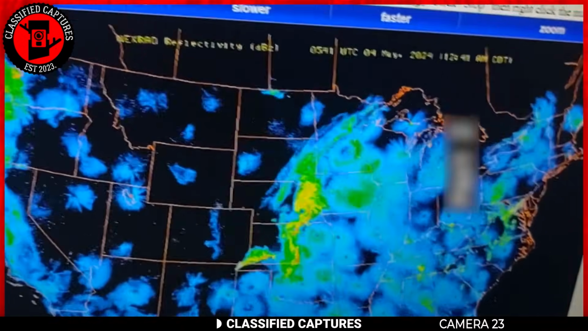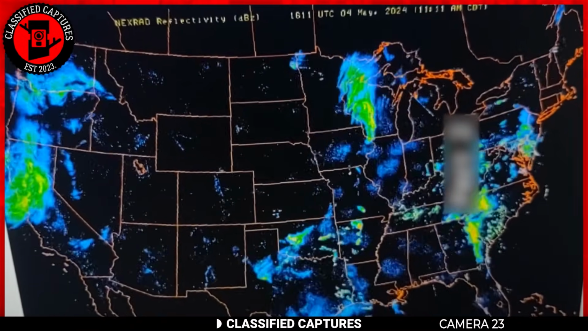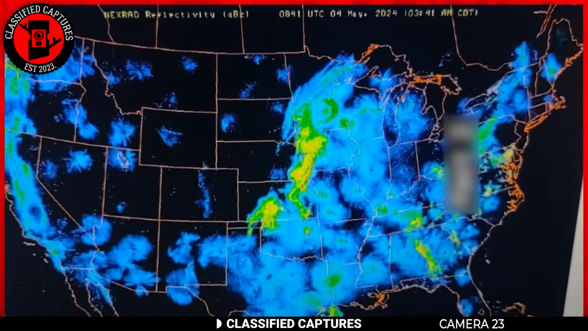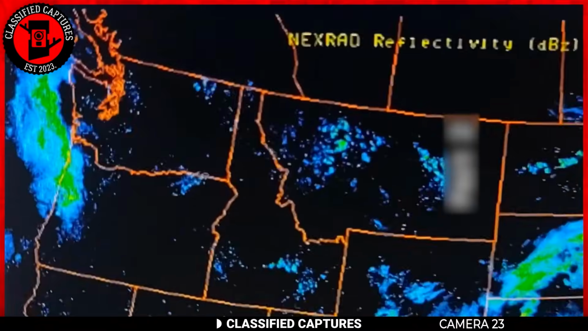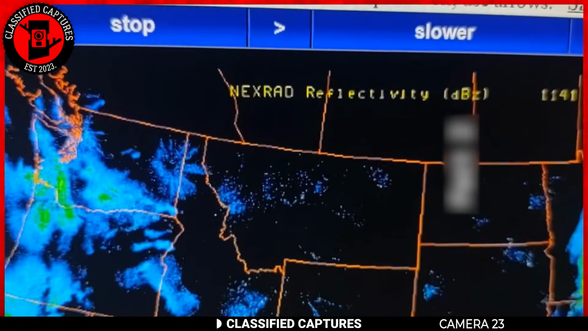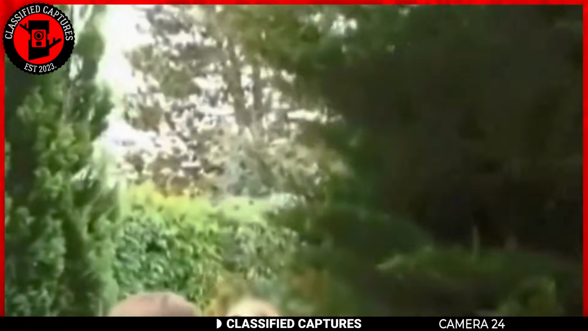And then we go to May 3rd, which was yesterday, and this one's pretty blatant. Like, the whole country is getting lit up. Like, watch this. Look at that. Look at that. What the fuck is that? And what's going on over here? It seems like the bulk of it is coming from this area. Look at this. Look at that. Something in Wyoming. There's another part down the other end. Where the arch is, another part.